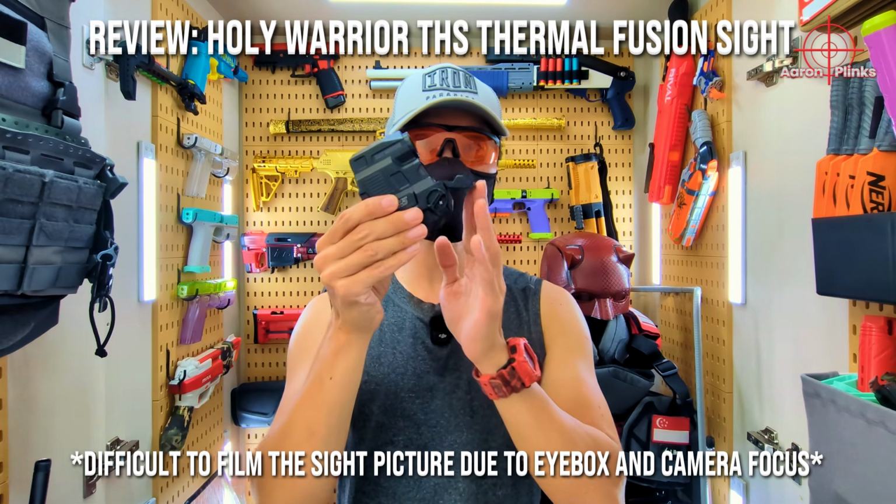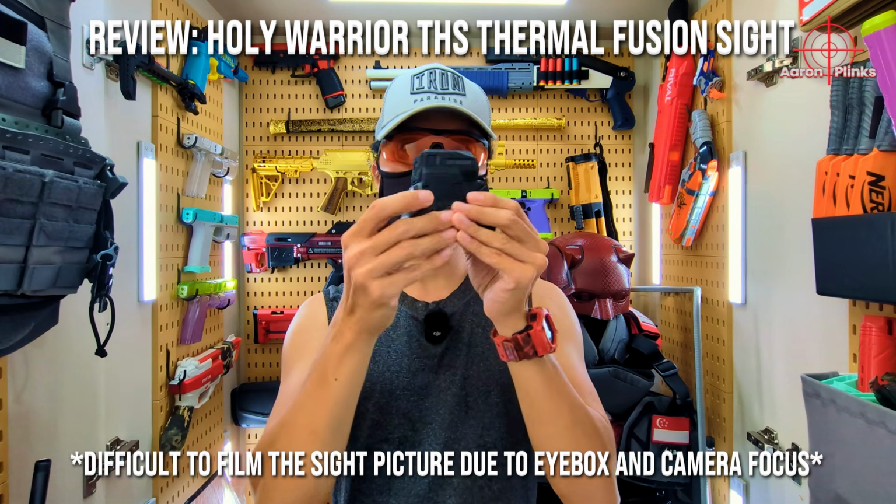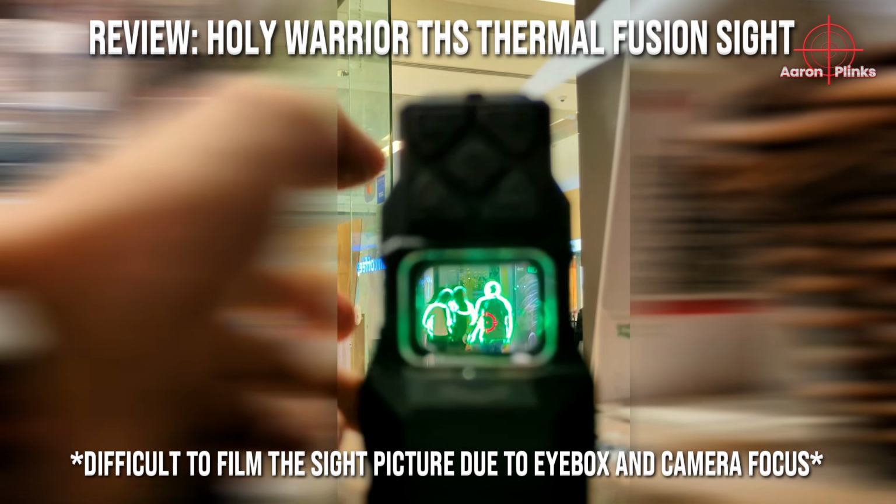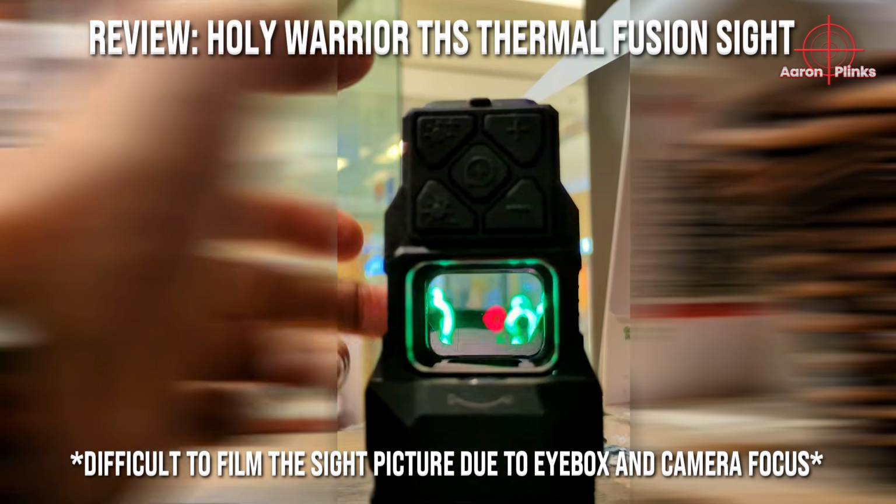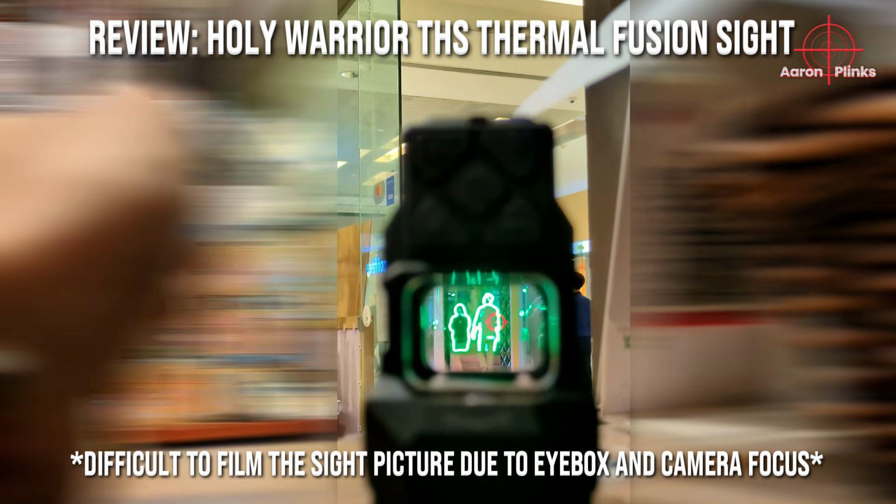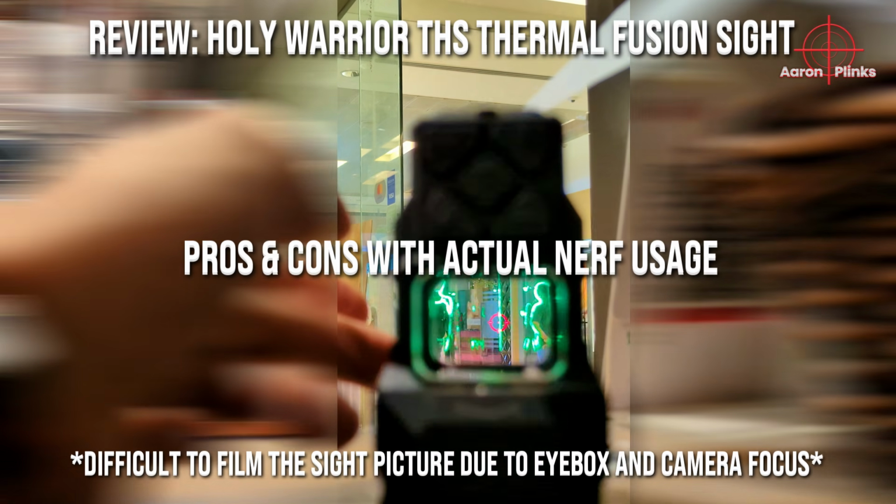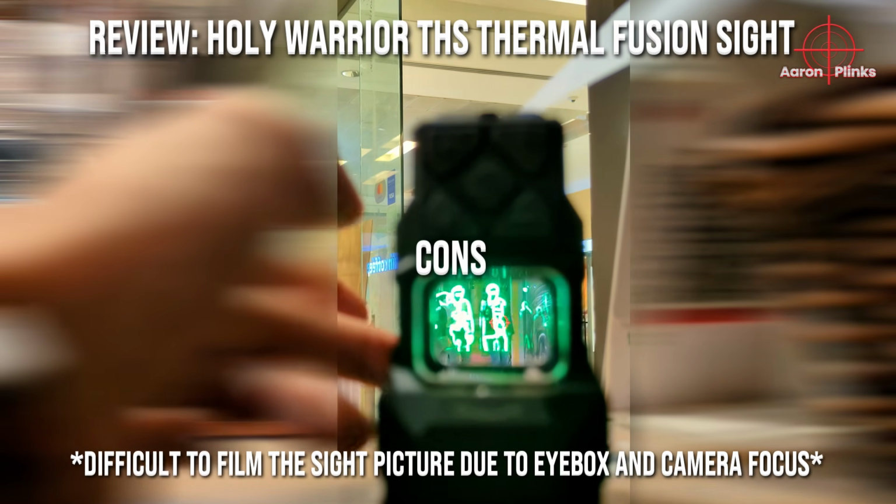Alternatively, you can just close the cap for the glass here and just look at the thermal screen only without any overlay on the glass. Which brings me to the actual usage and the pros and cons of this Holy Warrior thermal sight in the context of Nerf. Let's start with the cons.